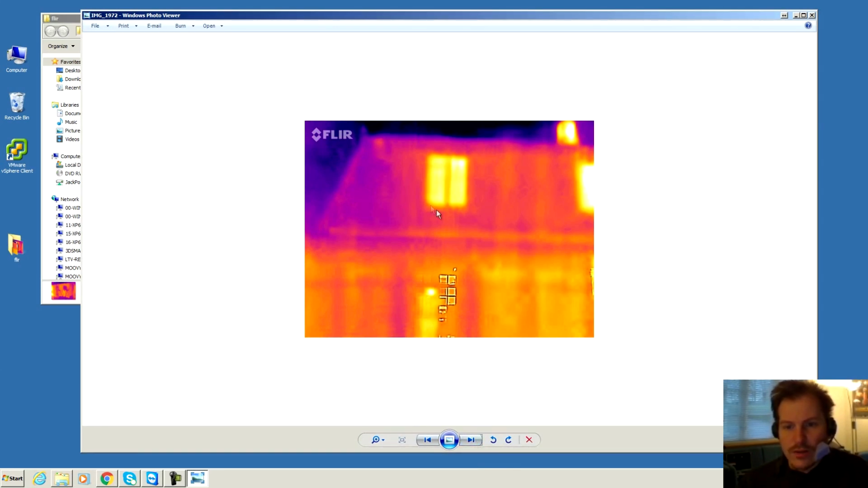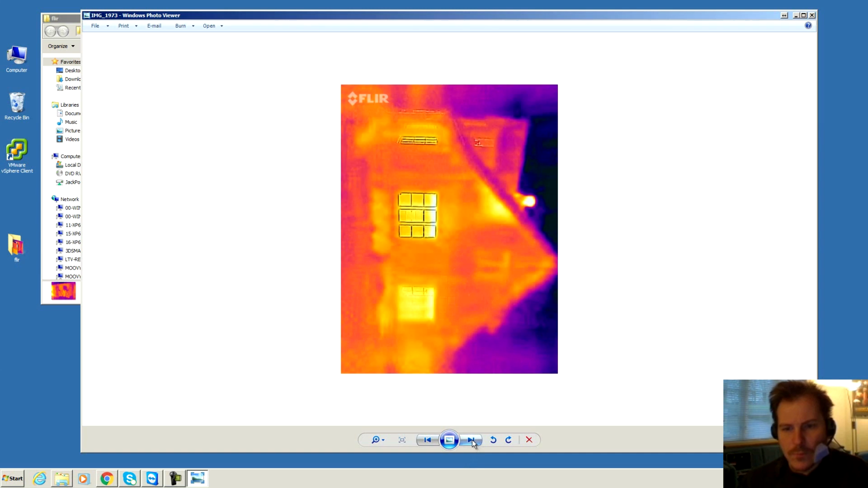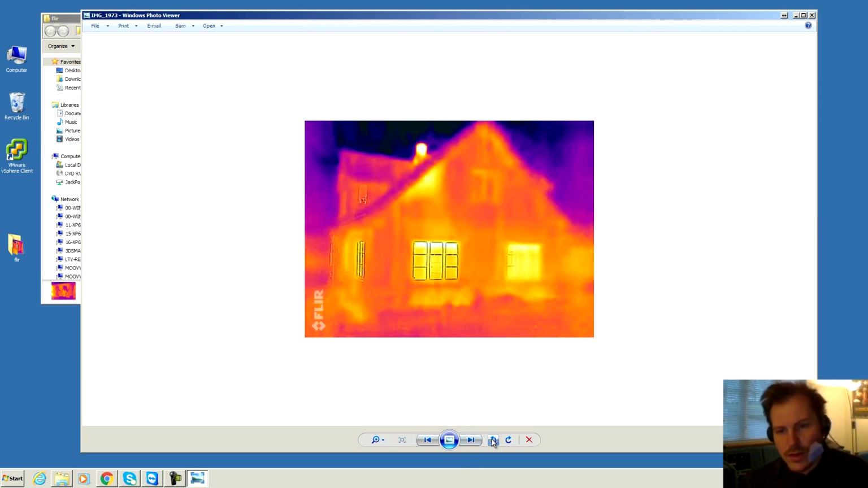You can see the windows are very hot, and that's because it's only one layer of glass, and the chimney up here is very hot, or hotter than everything else. And there is kind of like lines here. I think that might be the beams where there is no insulation behind the beams. This looks funny. Oh, I'll have to turn that one around.